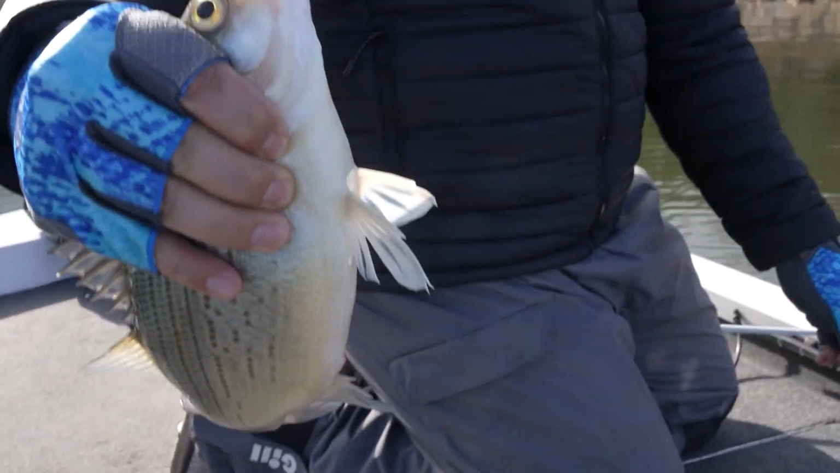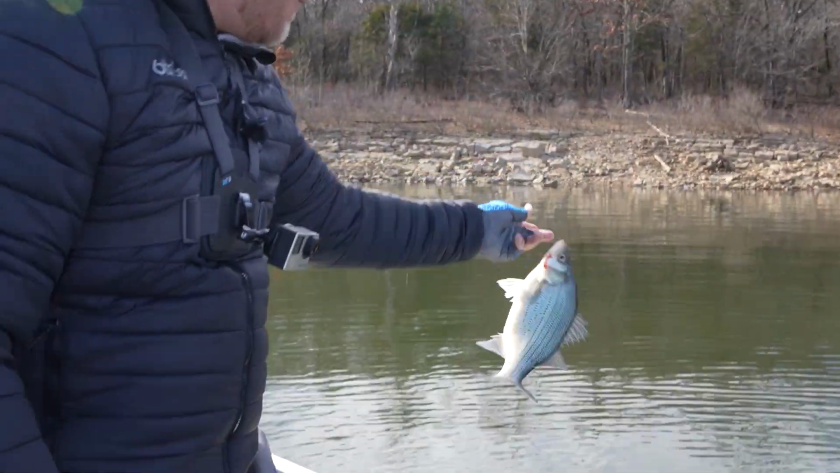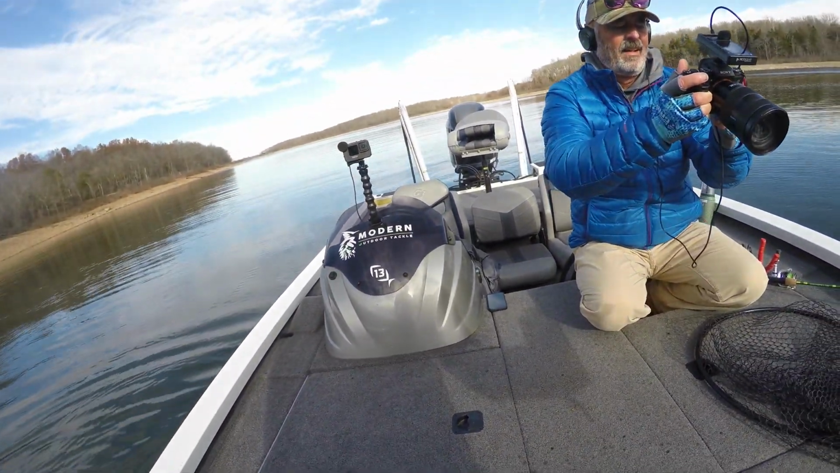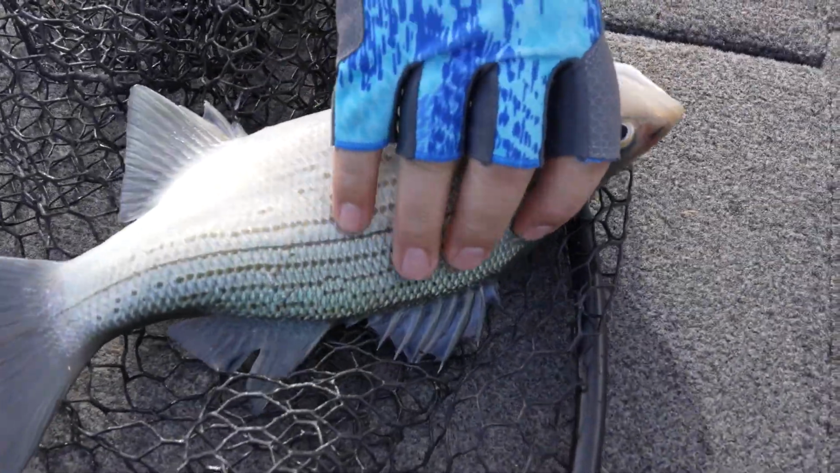The guys say when they fillet them, you just leave a little skin on and cut that red cavity out of them, that bloodline. They eat really good. I know Scott and a lot of people are spoiled on crappie, but there's a lot of people that argue these are really good eating. And I'm one of them.